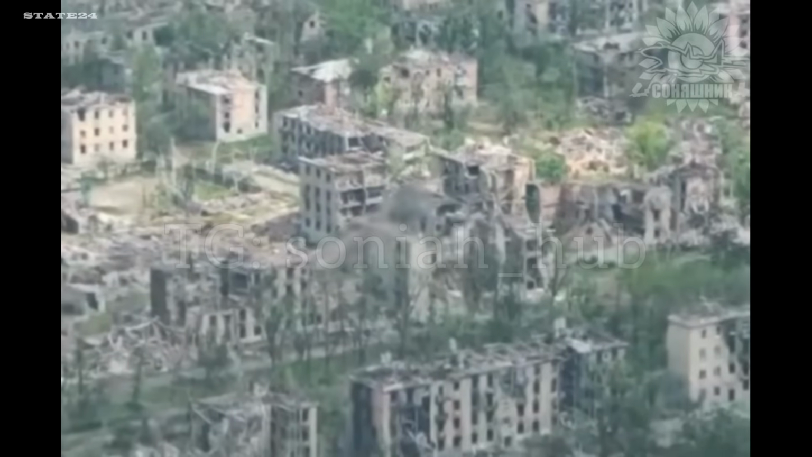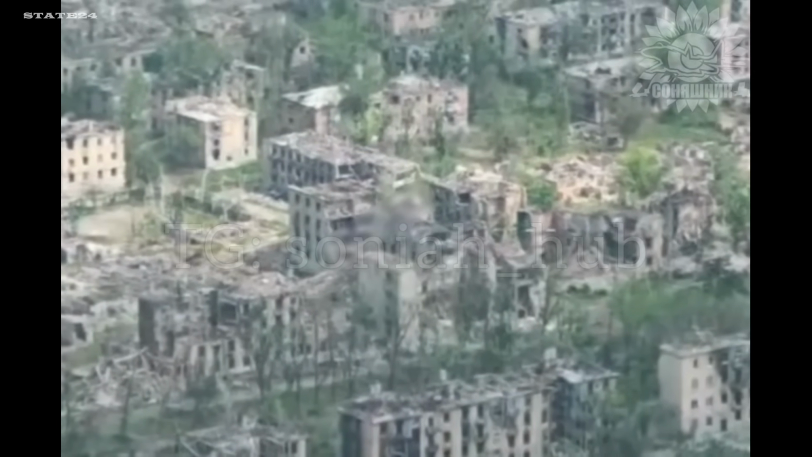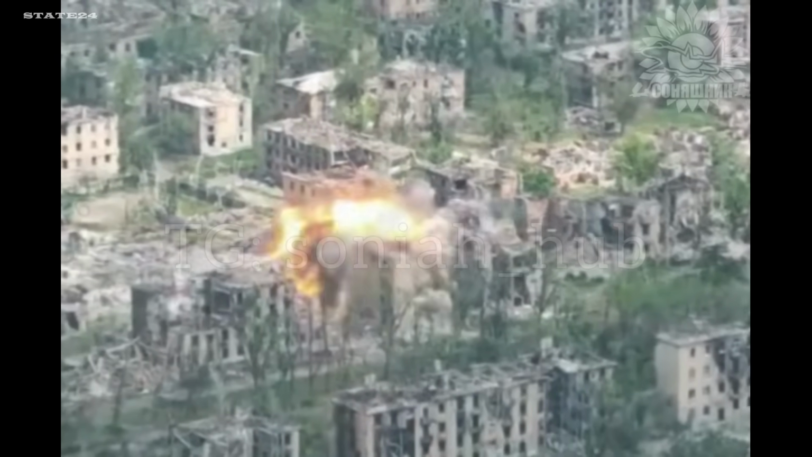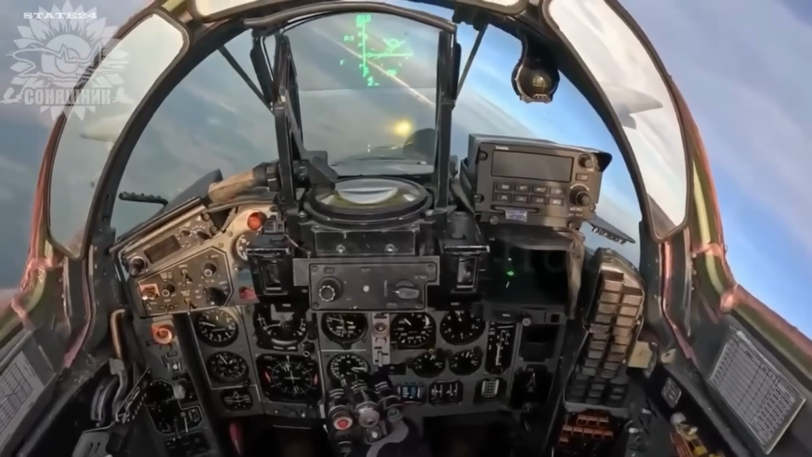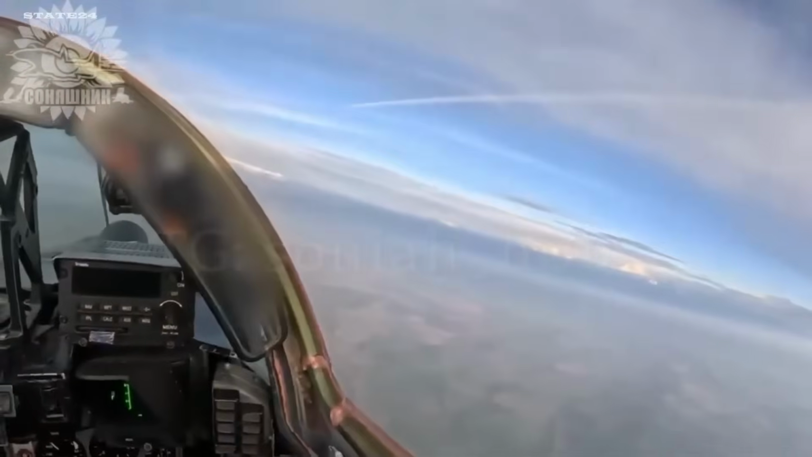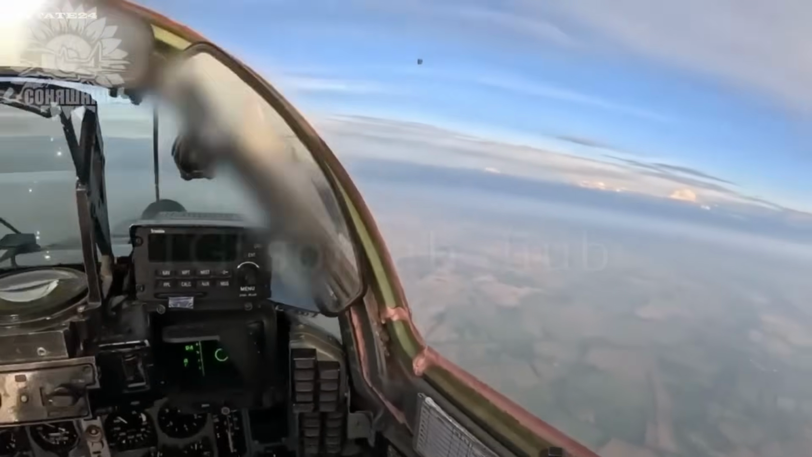Rodinski, Donetsk Oblast, a Ukrainian Su-27 precision strike on a building housing a Russian personnel concentration. One direct hit. The building that Russian forces were using as a staging point is gone. First-person footage from the cockpit of a Ukrainian MiG-29 shows the launch of an R-73 air-to-air missile and the destruction of an aerial target.